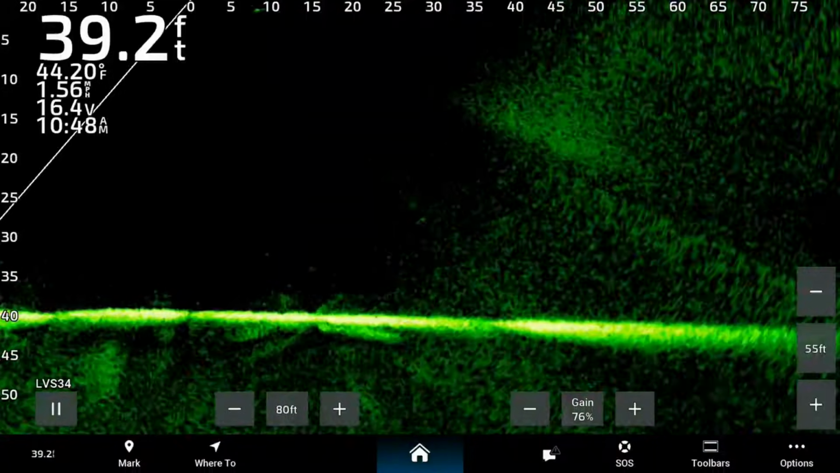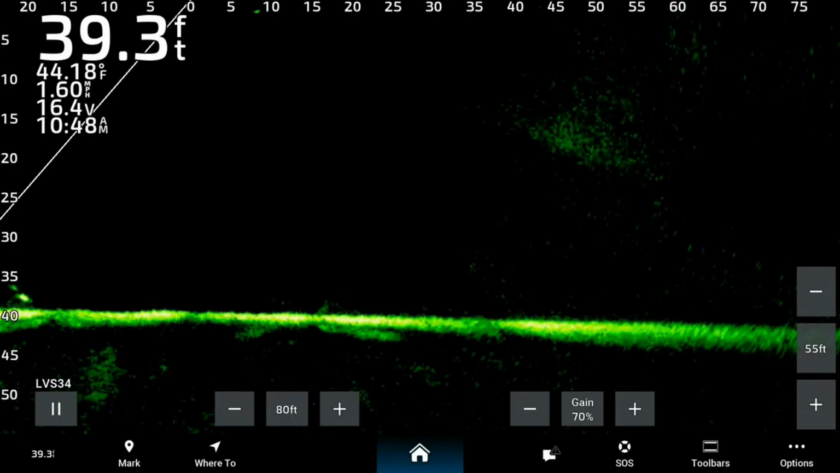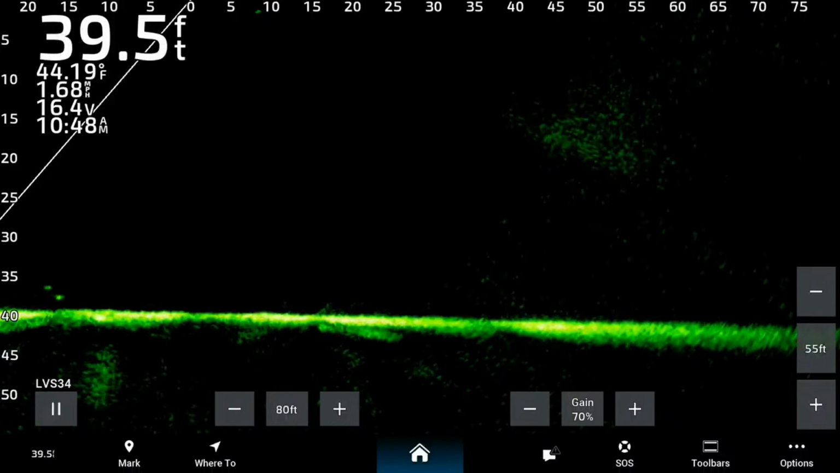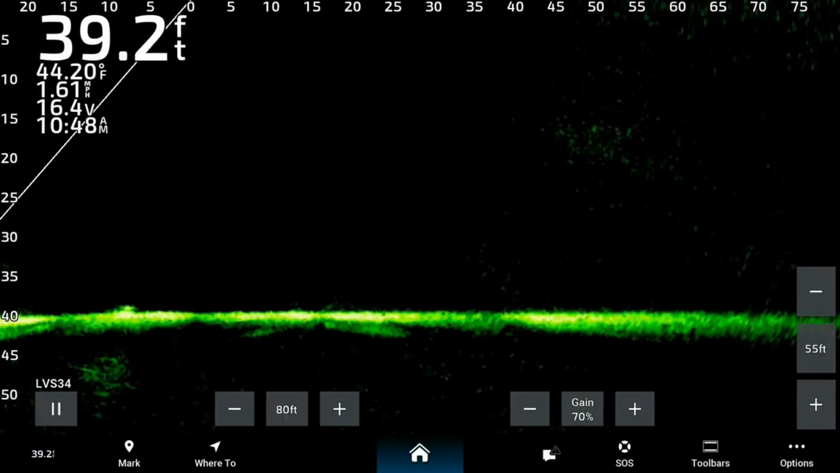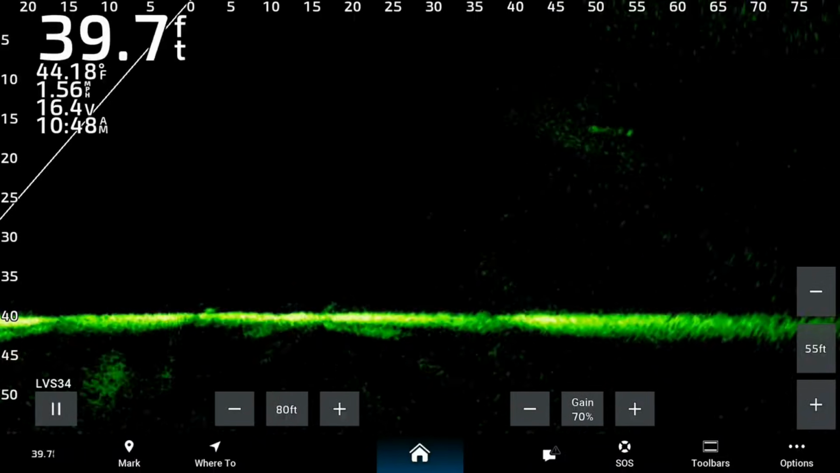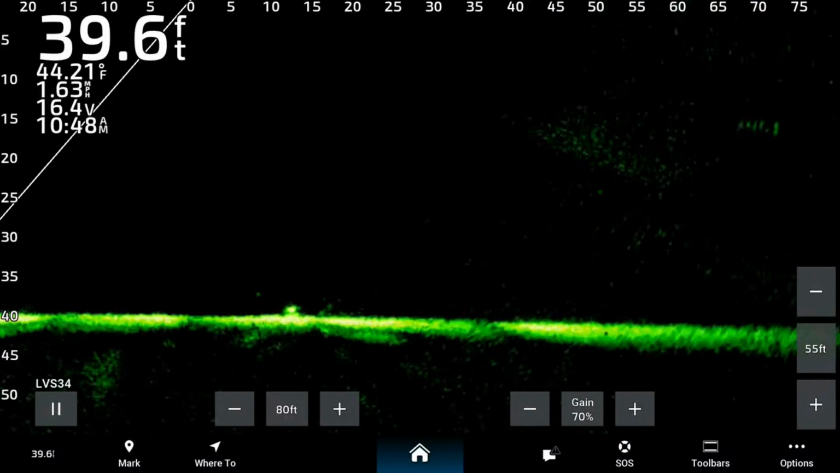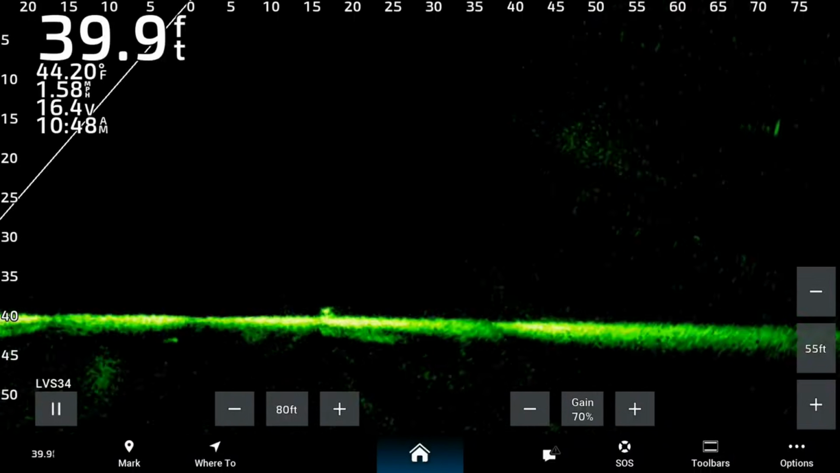Now, a lot of guys like to see a completely clear screen like what you're seeing right now on the screen. And yeah, you can still pick up the tree. You can see it there right below the 50, and the one on the other side, you can just pick it up around that 70-75 mark.